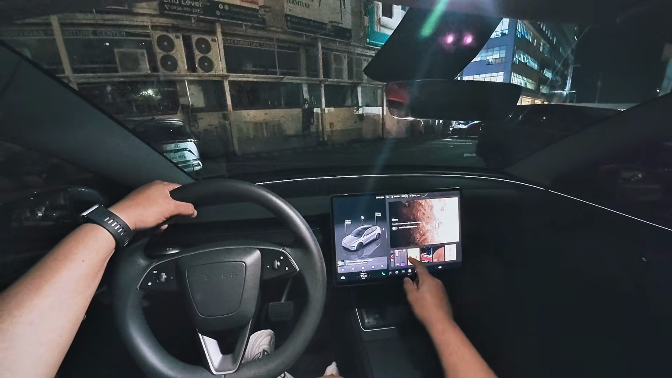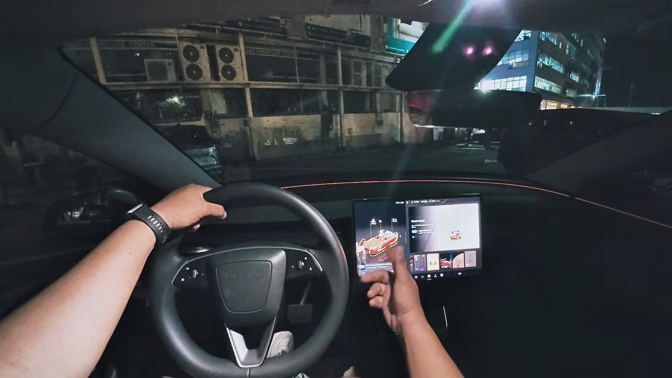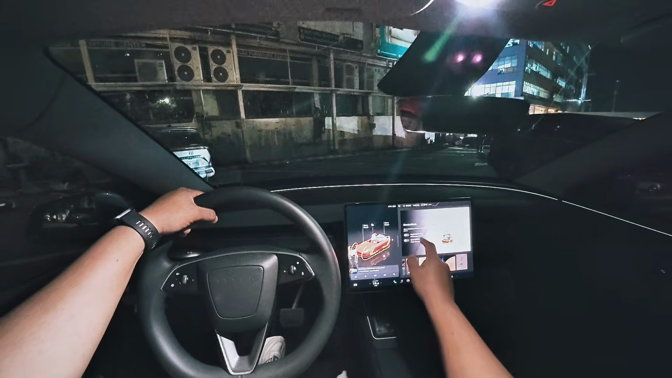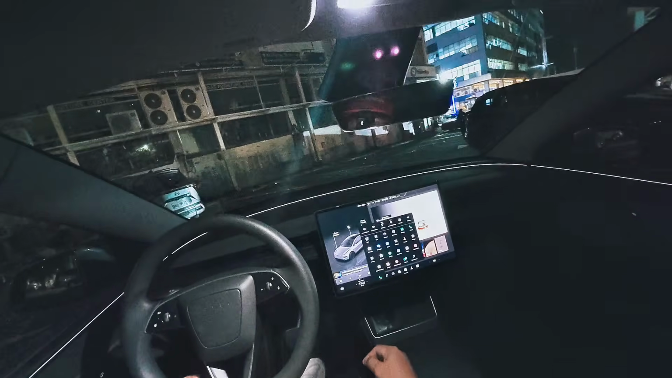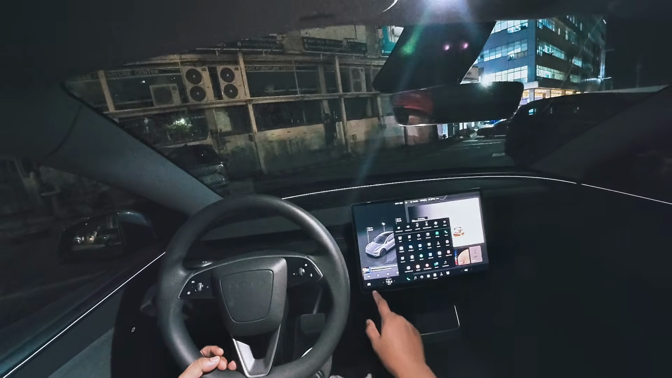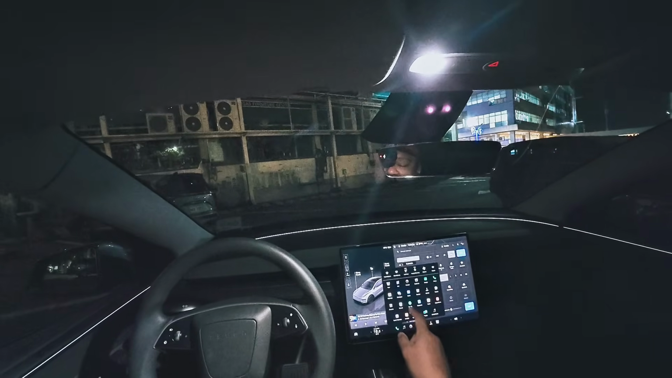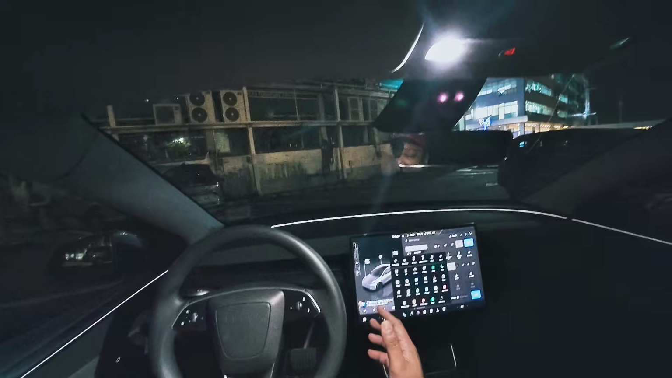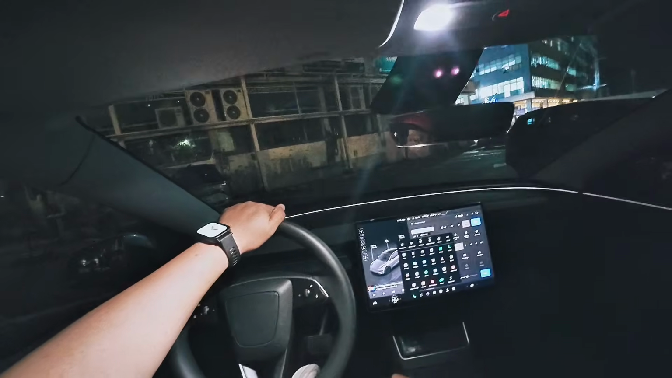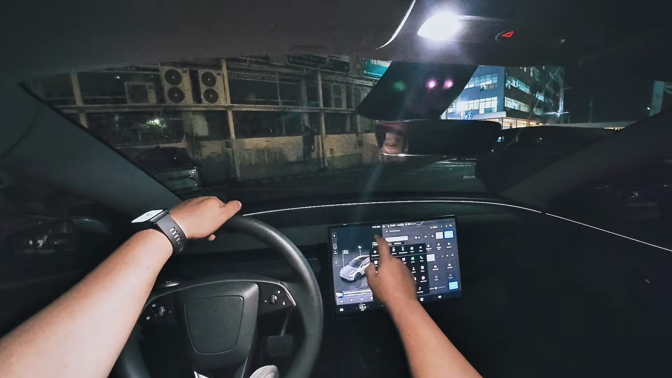This is the newest one that we have right here, Santa mode, since it's Christmas now. There you go. That's enough, Santa. Okay, that's basically what we have right here on the screen. Again, we've made and shot a full review of this. You might want to watch out for that. But again, these POV drive reviews are made for you guys to experience the car more than going more in depth about it.